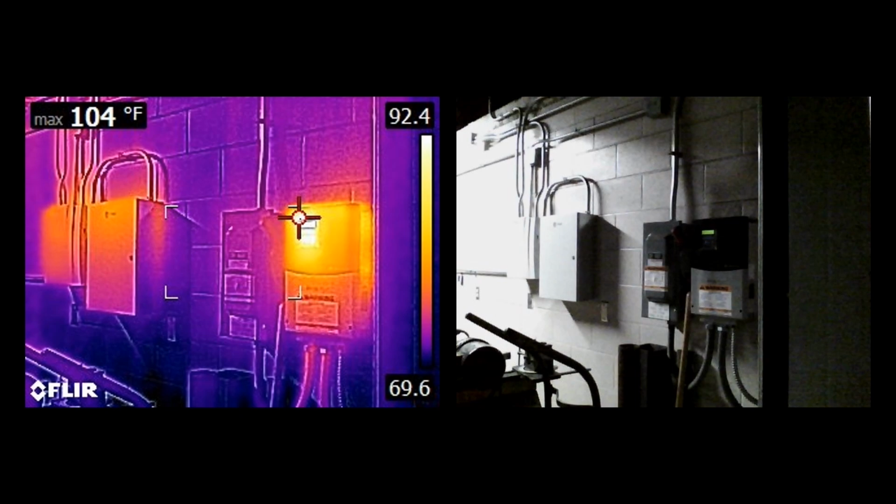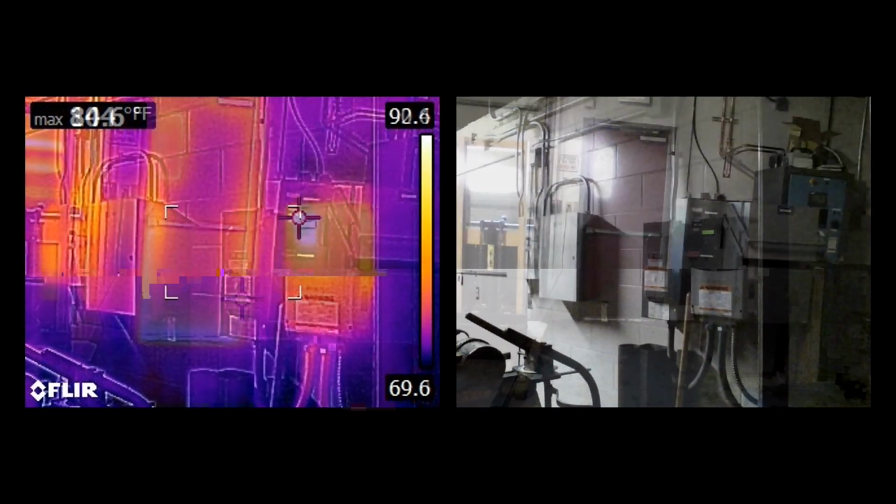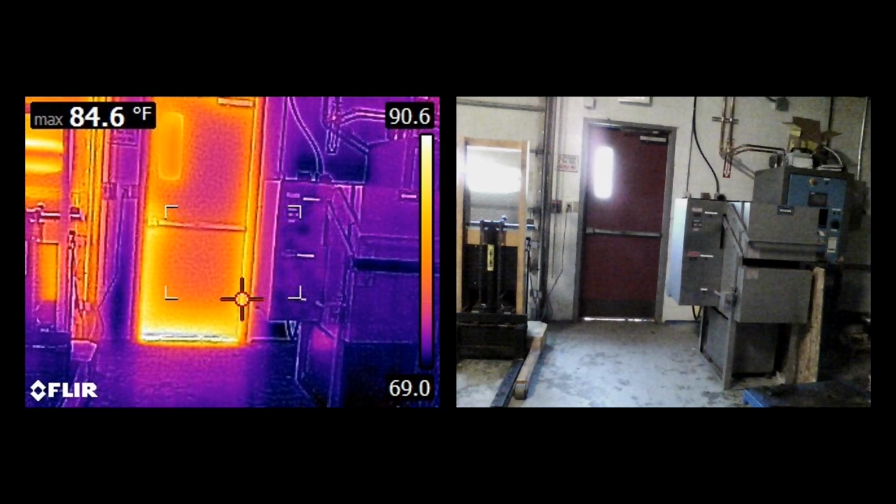This shot gives evidence of that. As we see from the regular photo, we can tell that the sun is shining outside and is heating up the exit door that we're looking at, as well as the overhead door next to that.